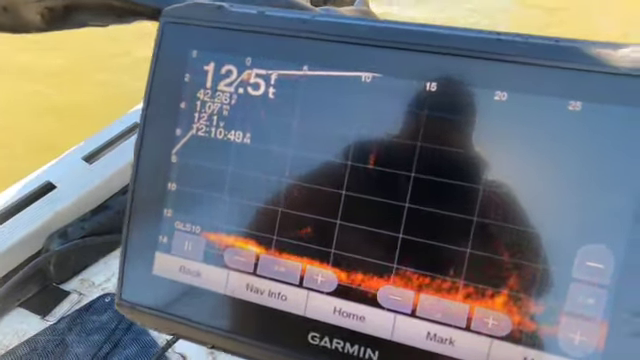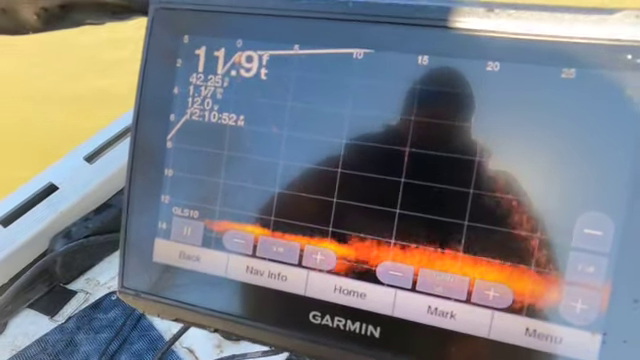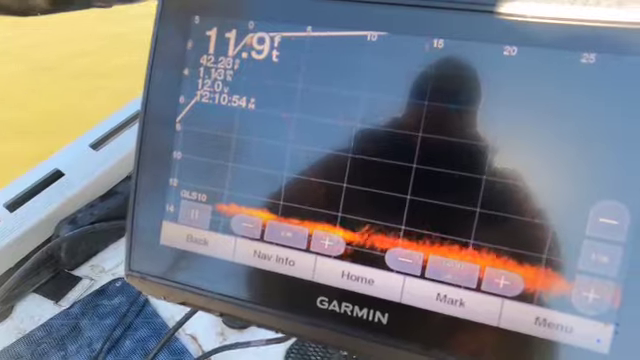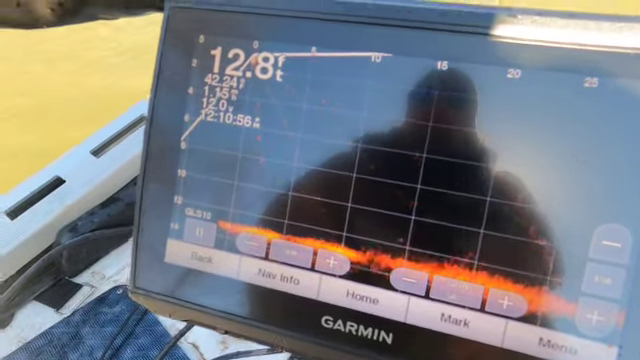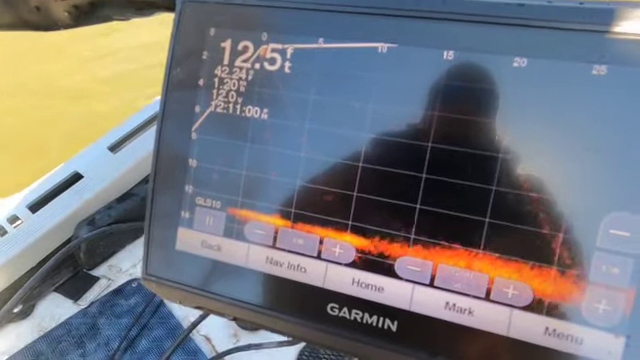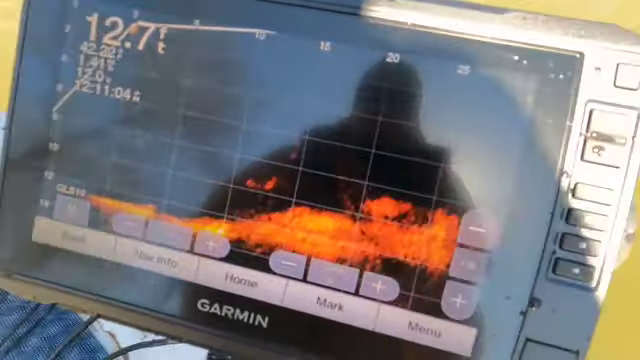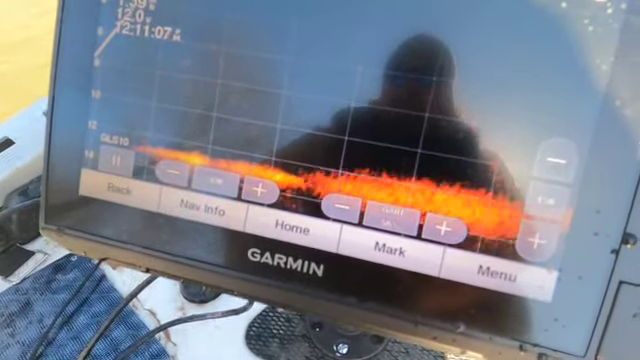I was assuming all the schools of fish would be shad back here or crappie. I didn't know I'd come back here and catch a school of shell cracker and bluegill, but that's pretty sweet too. I don't mind doing that. That was cool. Just scanning around.